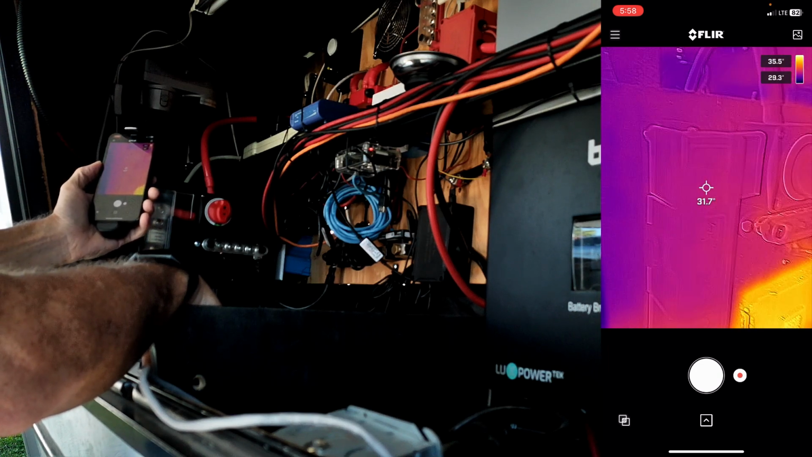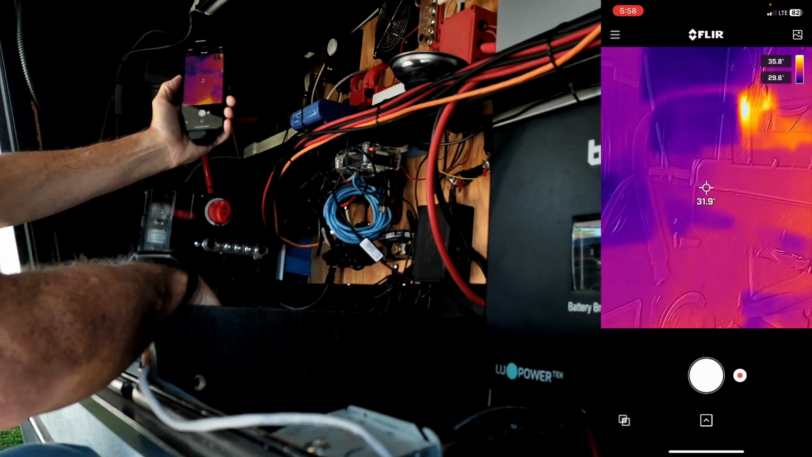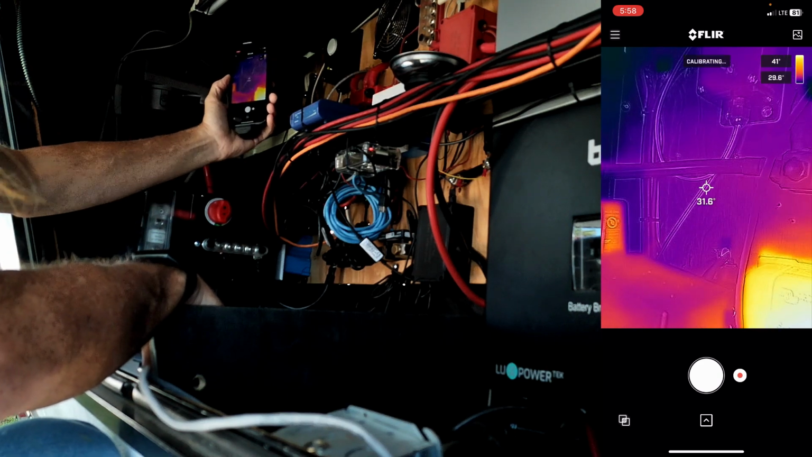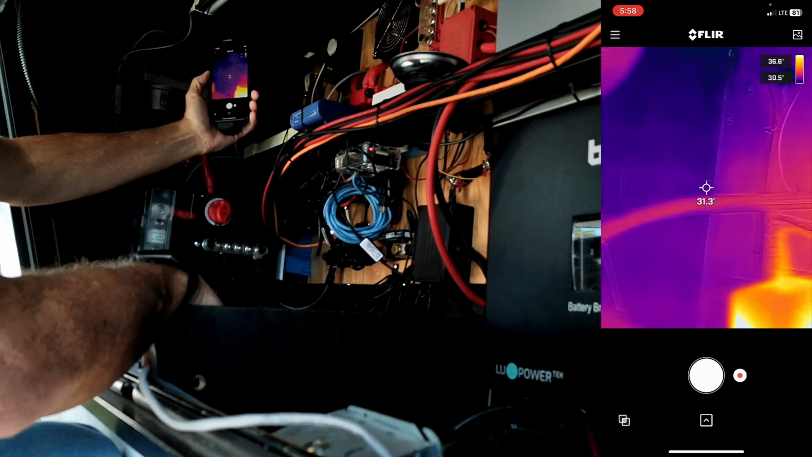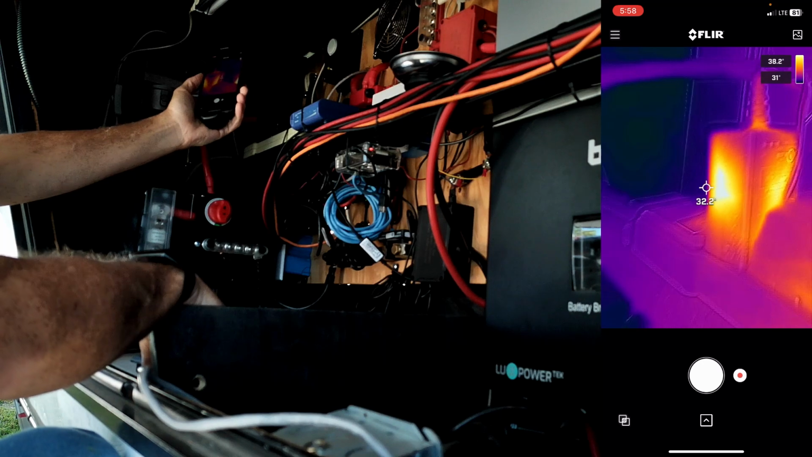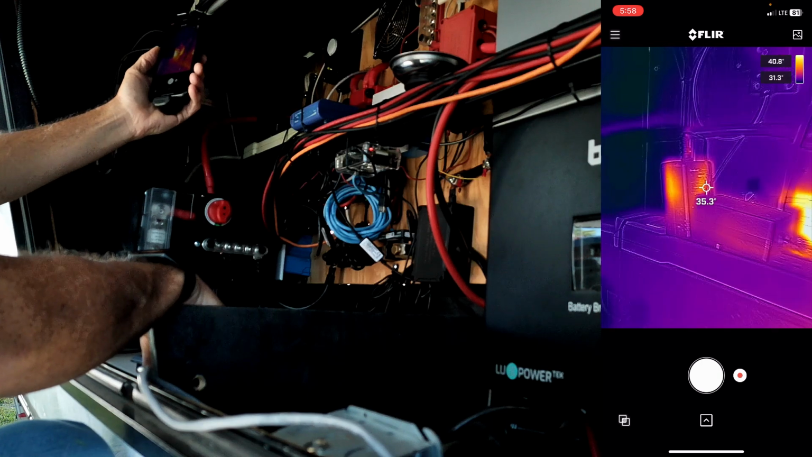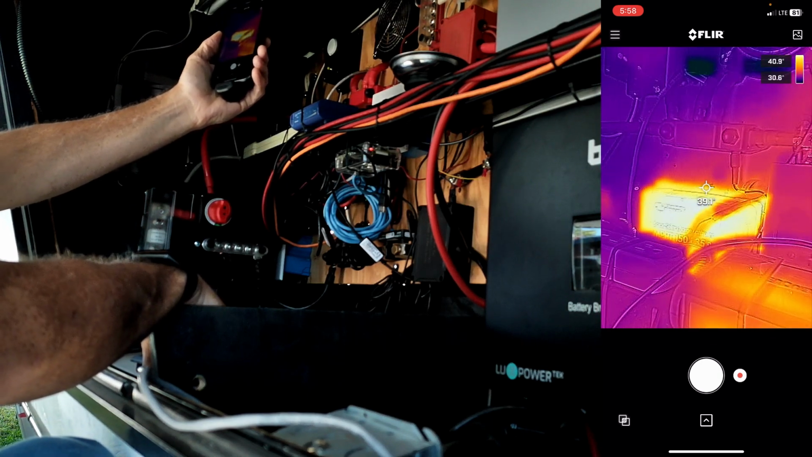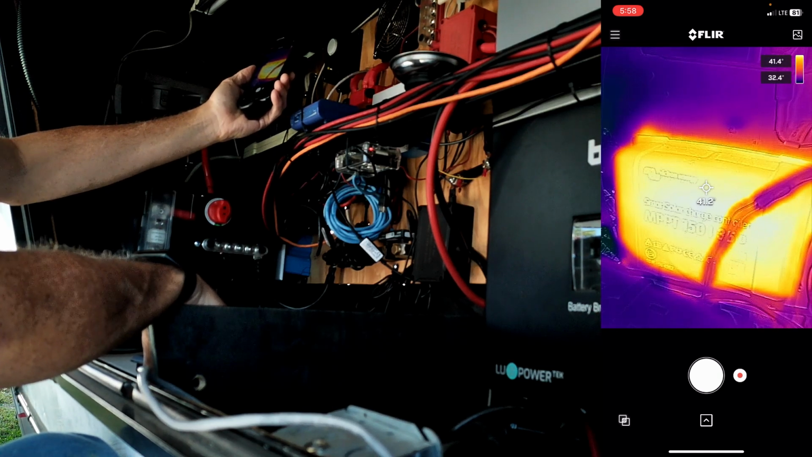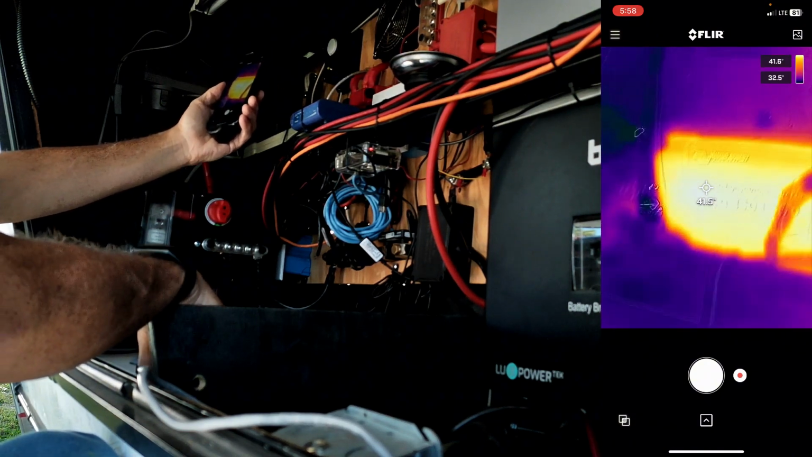It's actually cool. The switch is cold, and I'm going to follow these wires all the way up into this. I'm going to see what that is there that's hot, over here in this corner. Let's see. Oh, it's a power supply. A little DC power supply that runs to one of the computers. All right, this is the charge controller, the Victron 150/35. You can see it clearly. It's the warmest thing over here.